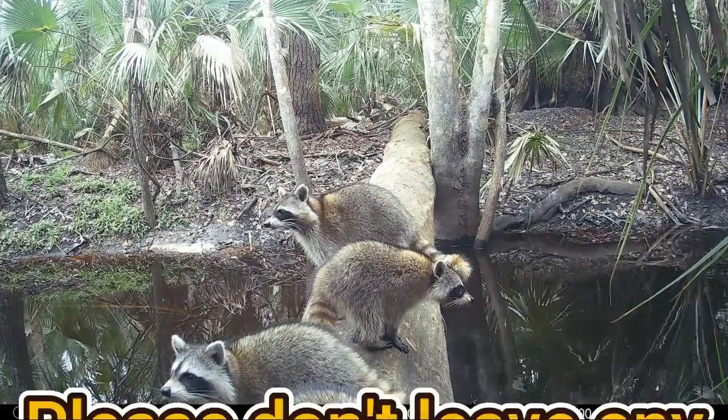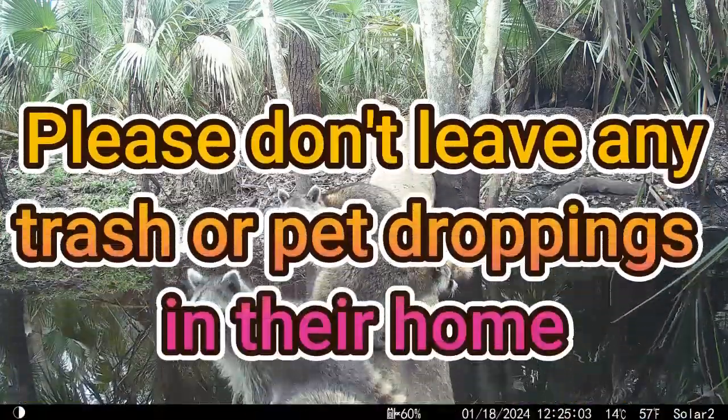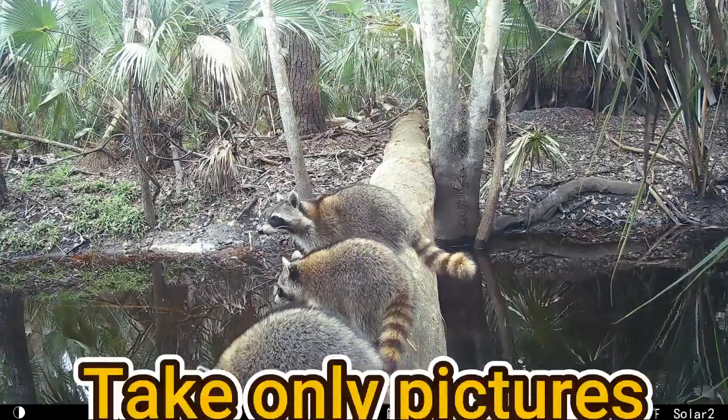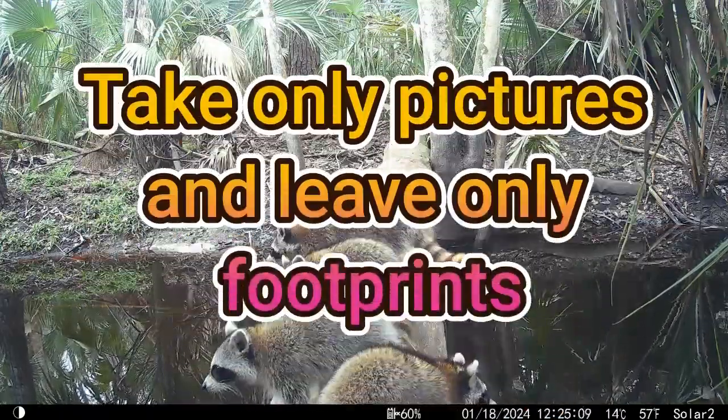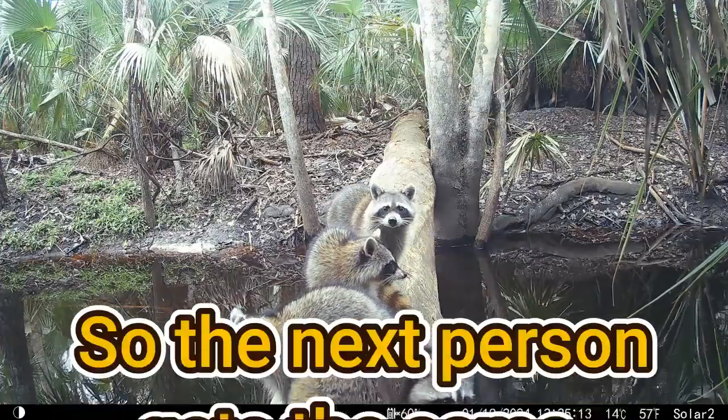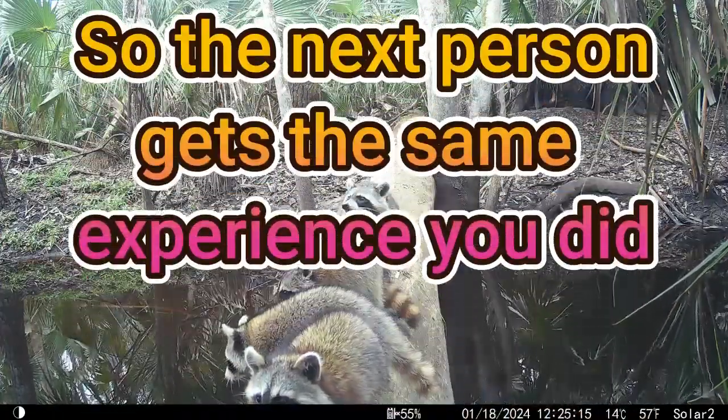Yep. Just please don't leave any trash or pet droppings when you come to visit the park, because, well, this just doesn't look good. Take only pictures, leave only footprints, because that's the way it should be. Do that so the next person gets the same experience you did.